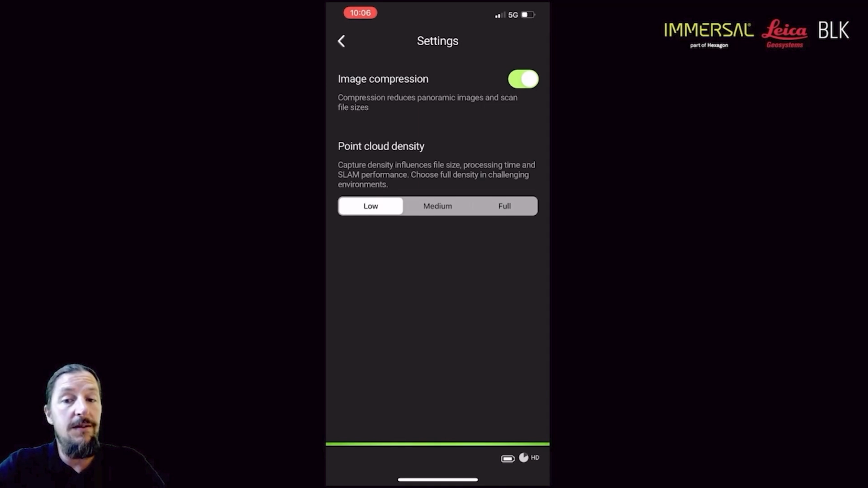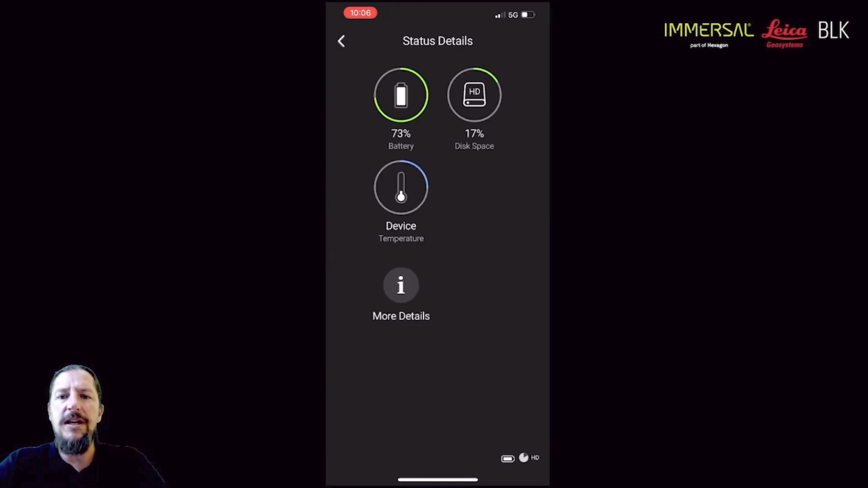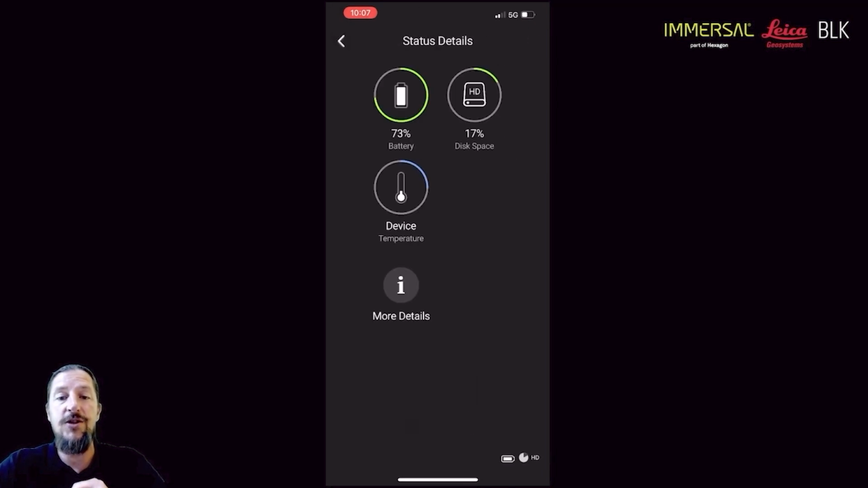Do you want to compress the actual images? The point cloud density, which you can use in various situations. Some key statistics about the instrument. And then also if you have any issues with the instrument, it sends a summary report automatically to Leica support. So that's a handy thing to have.